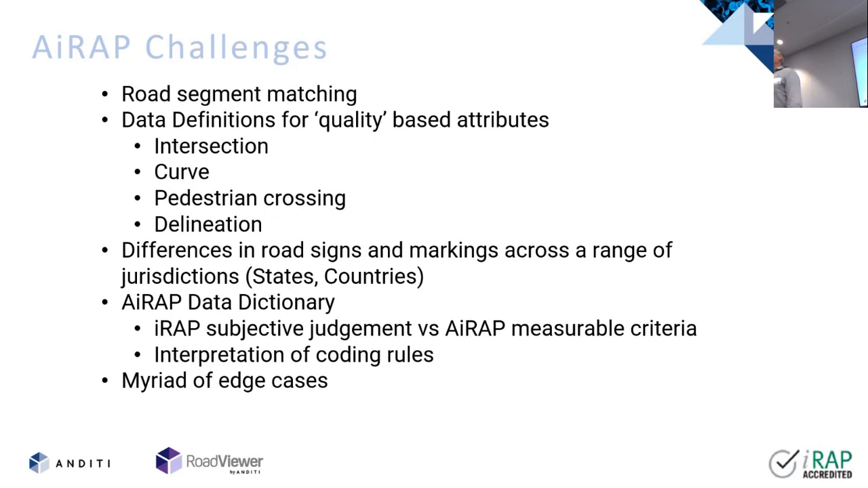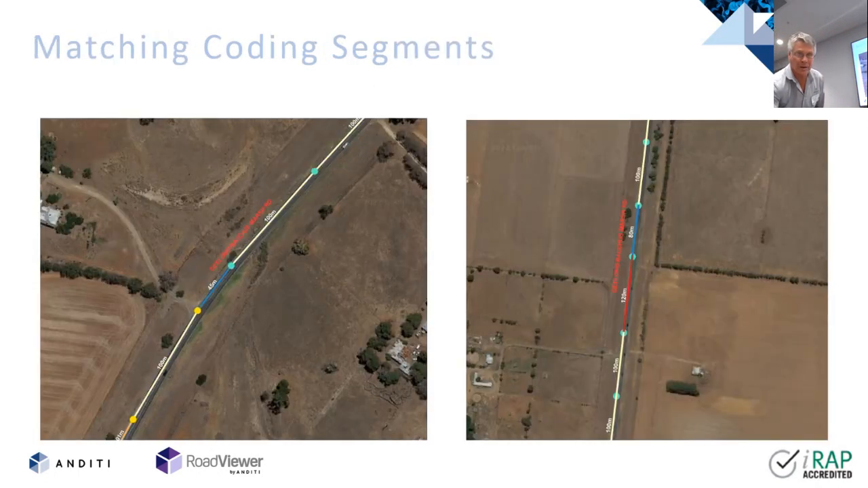And then there's interpretation of coding rules, and I'll talk a bit about that. And then on top of that, there's a myriad of cases because everyone's different and you can train as much as you like, but it just comes back to this thing, you've got to have a fast mechanism of retraining your algorithms to go through that.